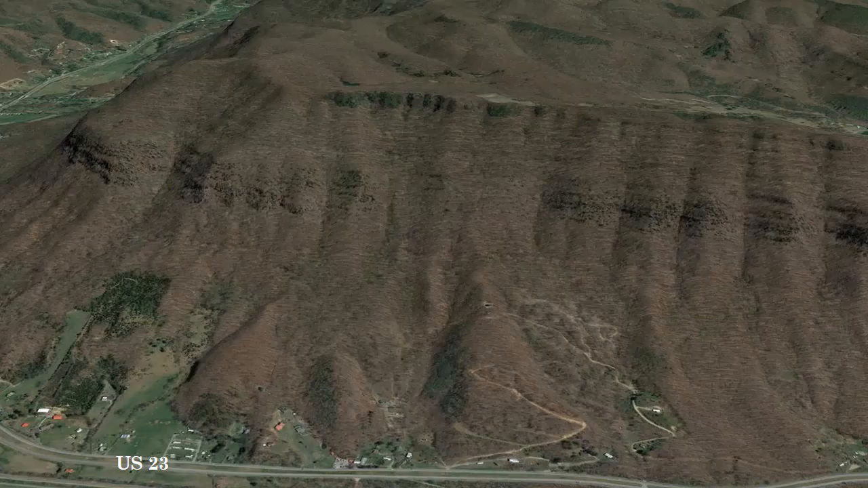So here is an example of aerial photography from Google Earth. You can see US 23 running at the bottom, and this is near Big Stone Gap. So this is a mountain range. And let's strip all of this aerial photography away. You can't really see a lot of anything.